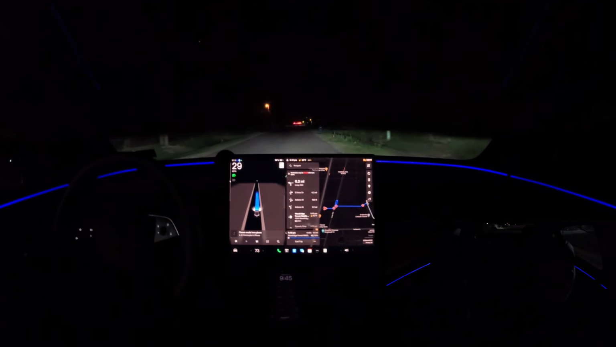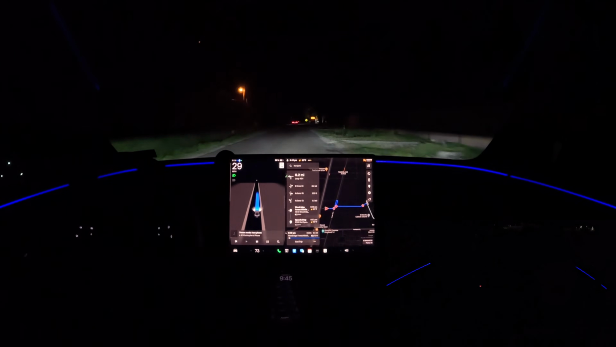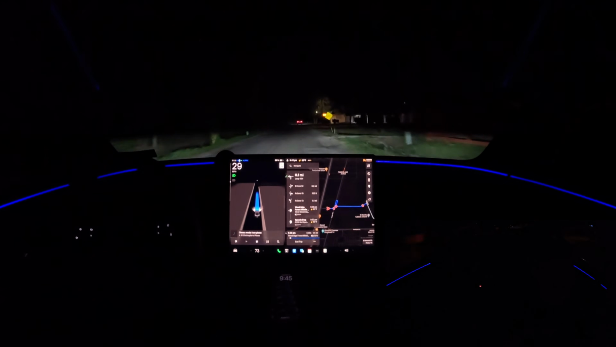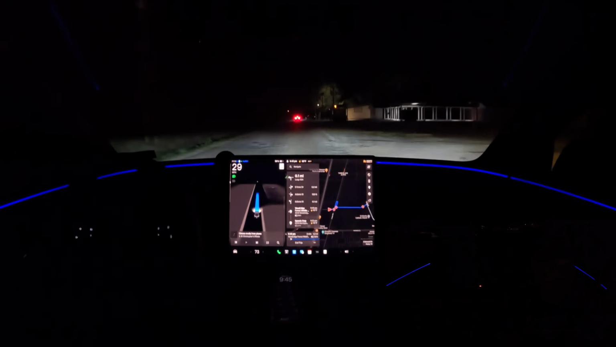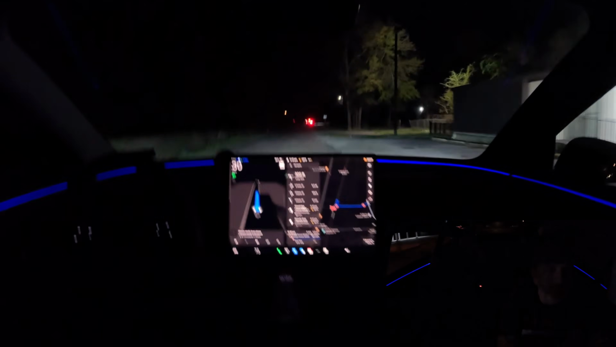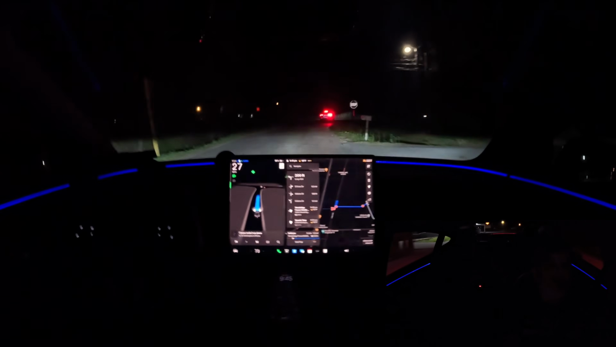Now, a lot of this depends on how much traffic is on 494, and unfortunately, there may not be much. But again, I just like to see how the software is doing when you're going from one small county road to another county road, a bit bigger one, and with more traffic. 494 definitely has more traffic.